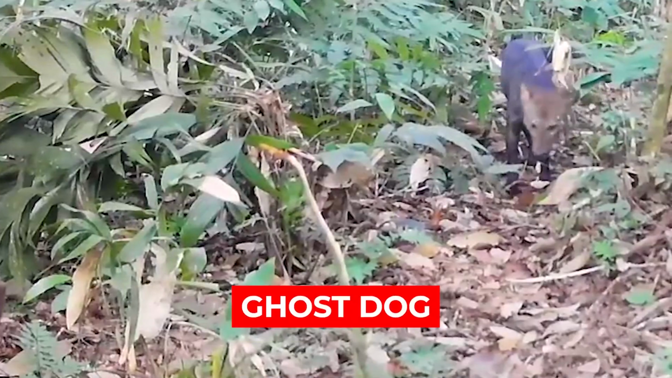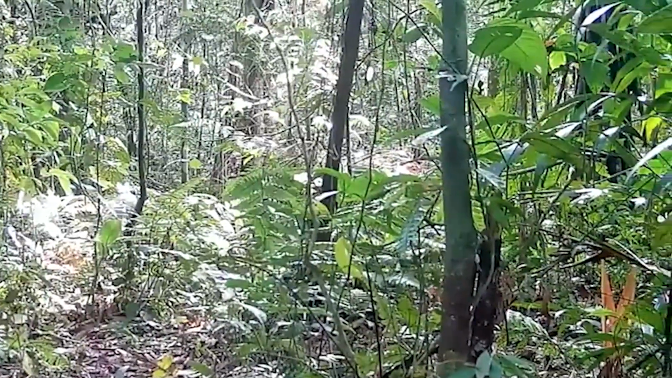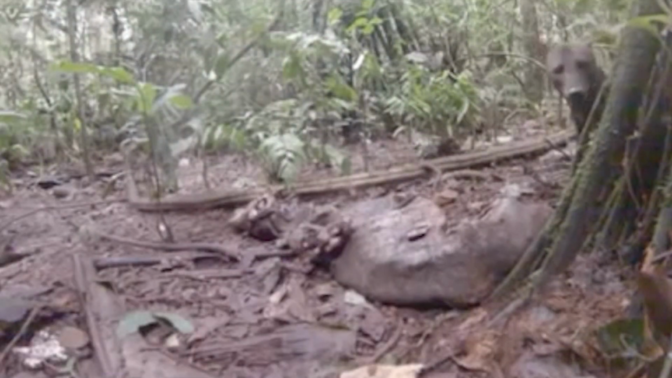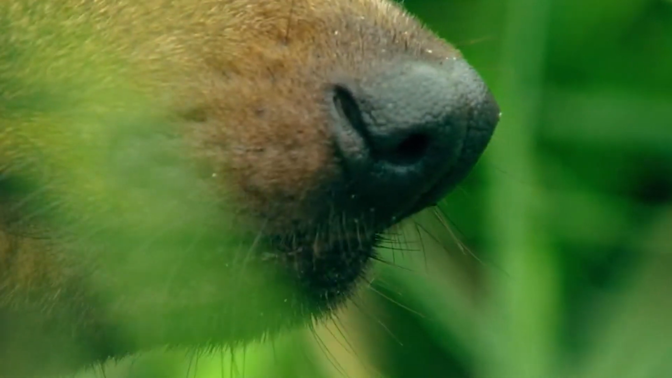Number 1. Ghost dog. Have you ever heard of something so rare that people just dubbed it a ghost? If not, I introduce you to the ghost dog of the Amazon, the short-eared dog. This trail cam was so lucky to capture its image. This species was first introduced in 1883 and is considered the only species of the Atelocynus genus. Due to how rare it was, biologists spent over a century in the dark about this animal.